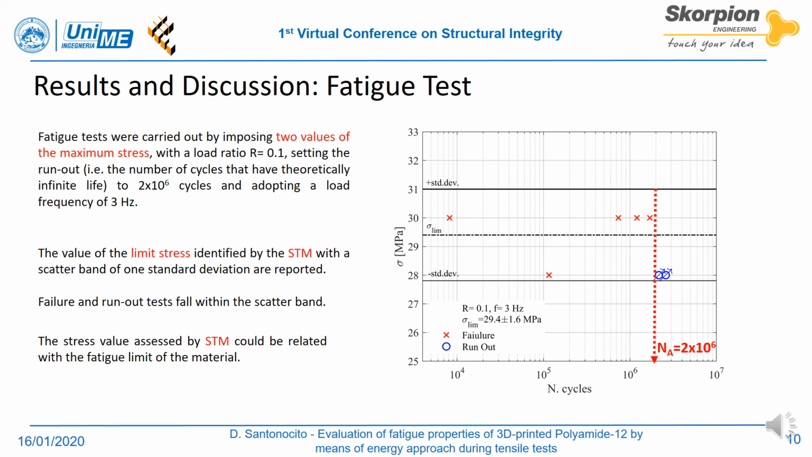A series of fatigue tests has been carried out with a constant stress amplitude equal to 28 and 30 megapascal. The test results are reported in an S-N plot adopting a number of cycles for runout of 2 million. In the same plot are reported the average value and the scatter band with one standard deviation for the limit stress assessed by static thermographic method.